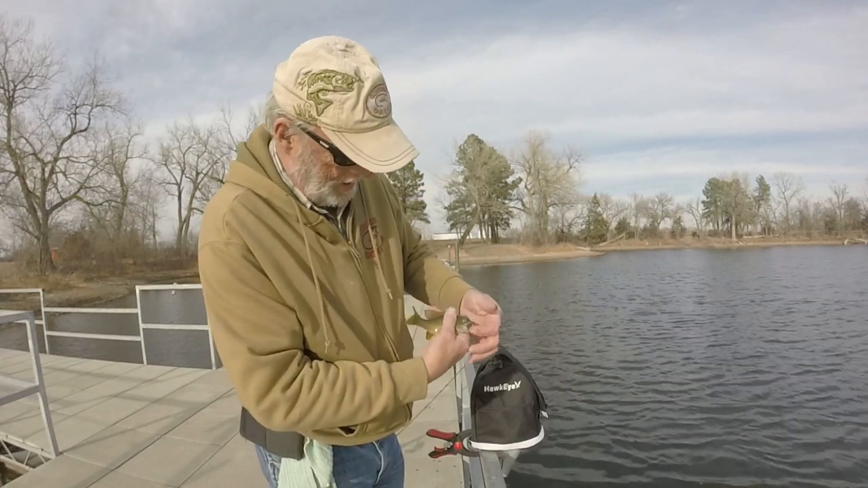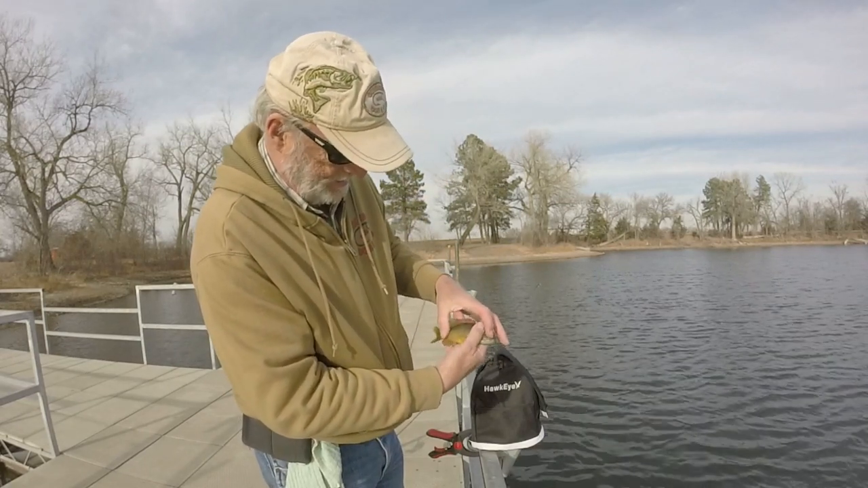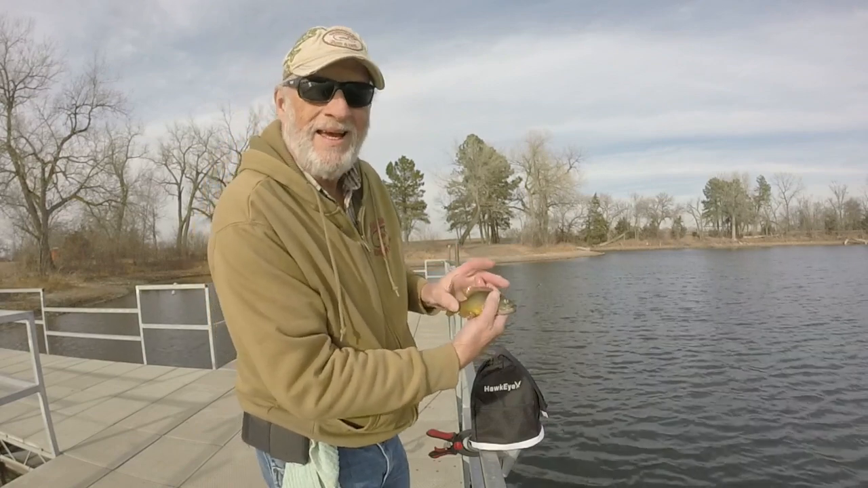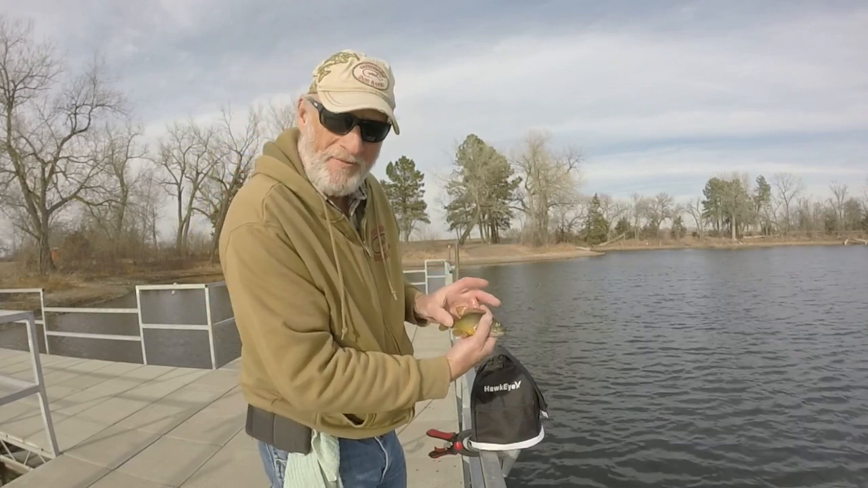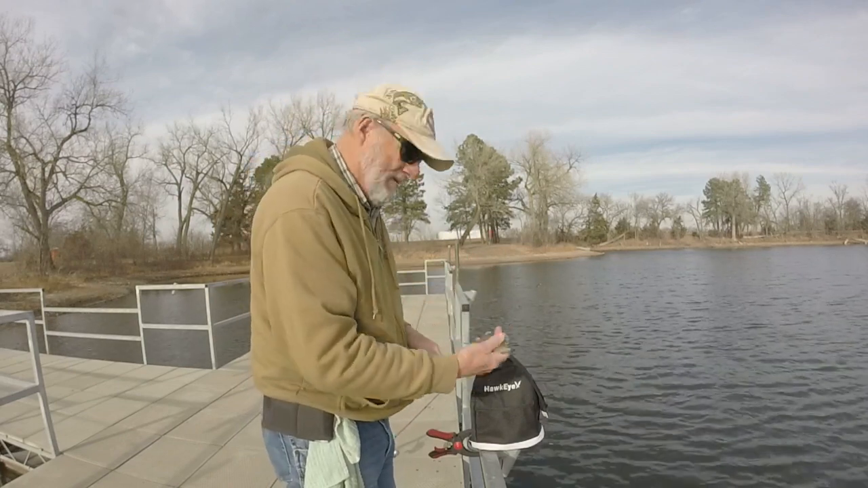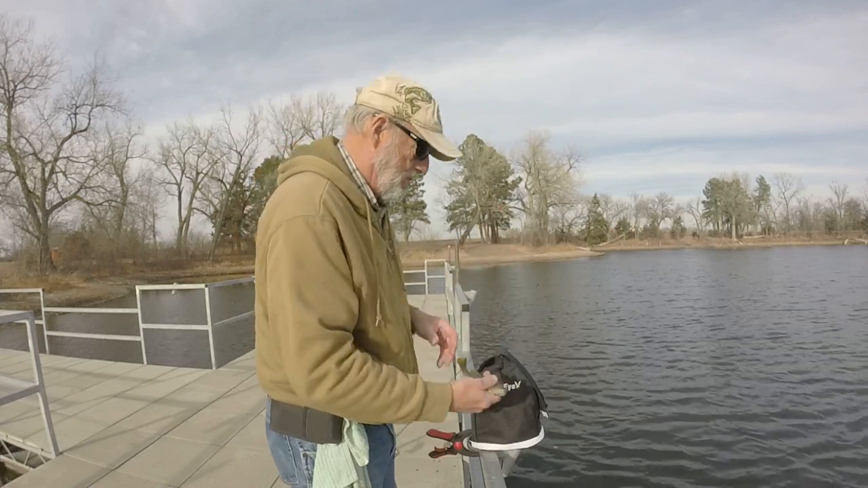This one's more of a sunfish. We got the bigger mouth. These really have the neat colorings to them, especially in the summer. You get the orange in the bills. Real small. I'll tell you, if these fish would get to be about 15 inches, 16 inches long, oh man, would you have a fight on your hands. Love catching them. I just wish they'd get bigger.